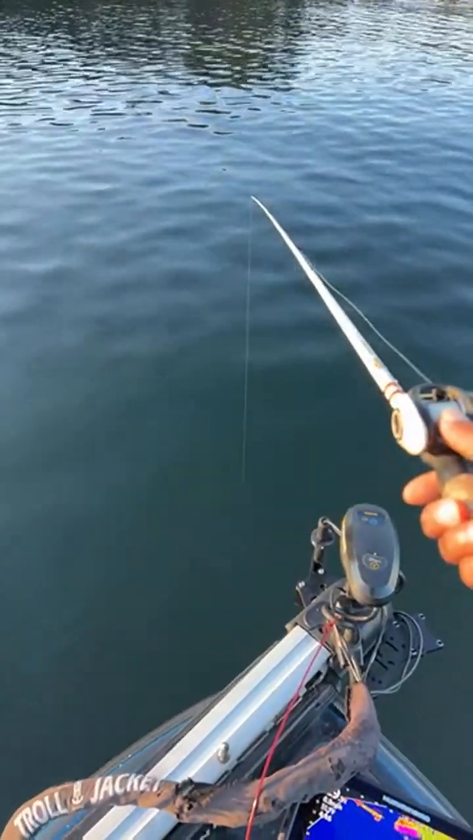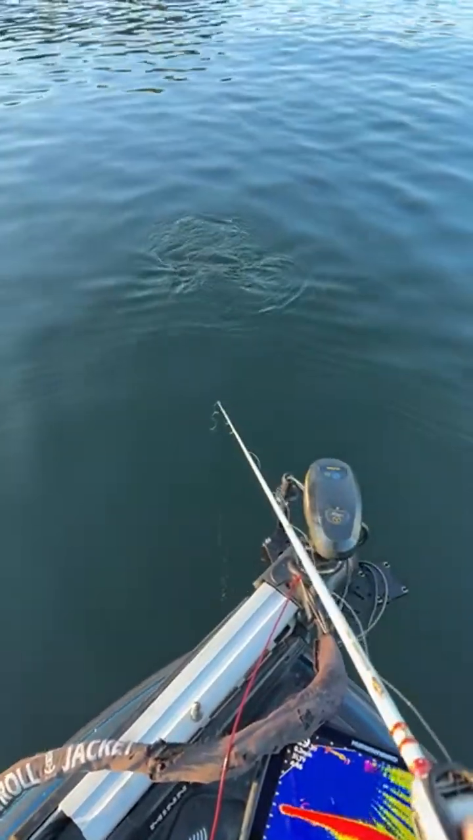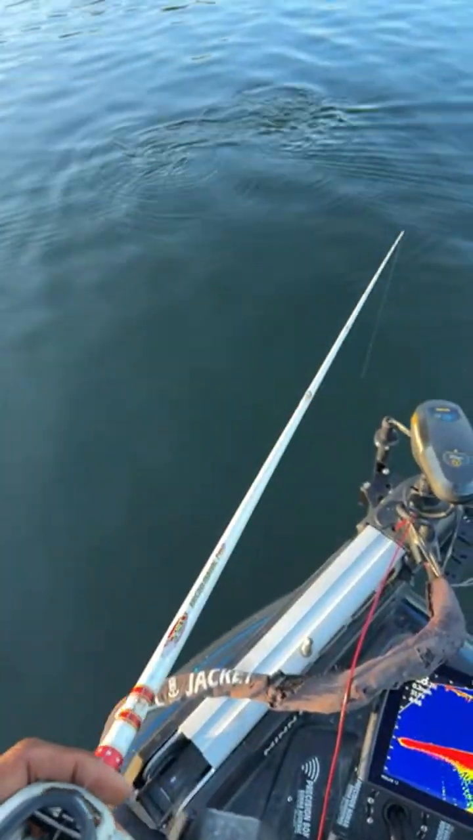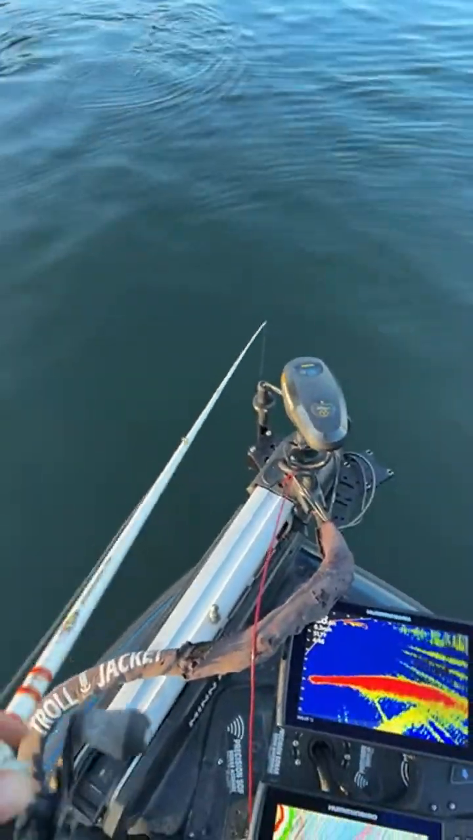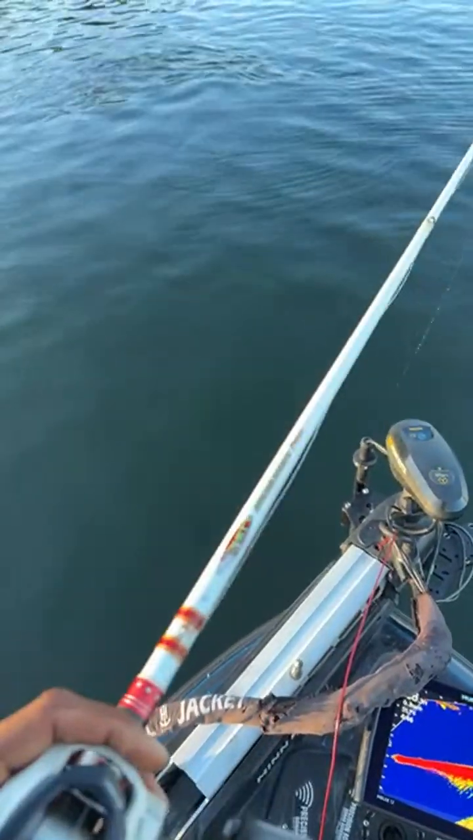Hog Catcher says, I don't need no help. Some people do. So he said he don't need a co-angler. So in those, oh, there we go, guys. There we go. Let's see. Oh, my goodness, guys. There was a bunch of fish on there. I wasn't even paying attention.